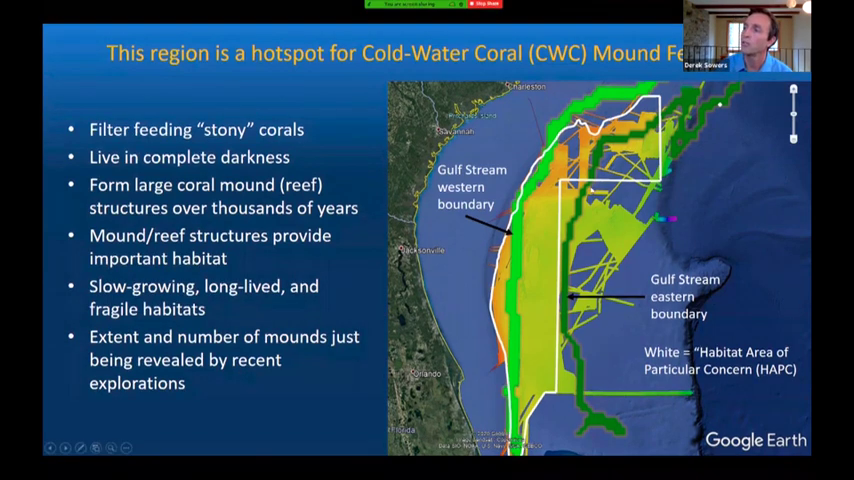The white polygon that you see here is actually a protection zone that was set up by the South Atlantic Fishery Management Council. It's designated as a habitat area of particular concern because of the corals, and it prohibits bottom contact fishing and anchoring activities.